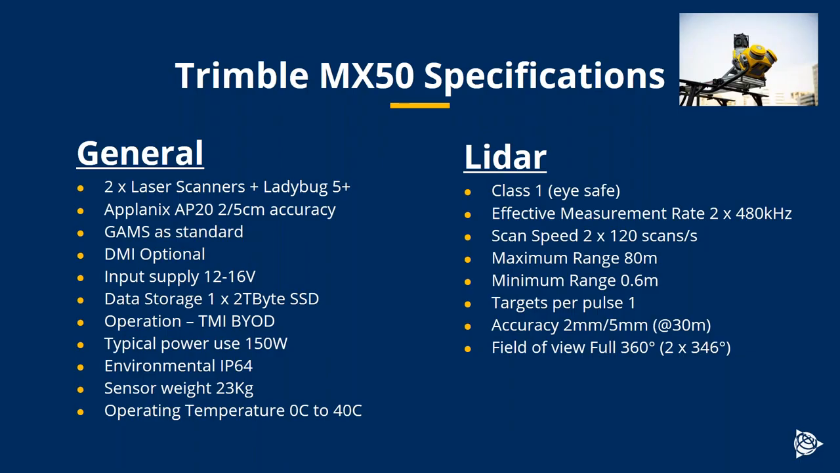Some specifications of the MX50. I hate slides like this, to be honest. They're just a list of features and numbers. So I'm just going to point out the main things for you on here. So we have 2 laser scanners and a Ladybug camera. We have a Applanix AP20.